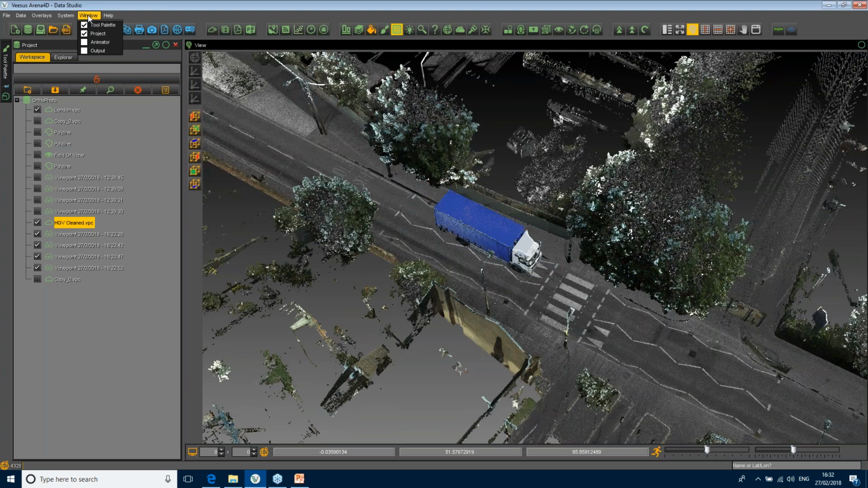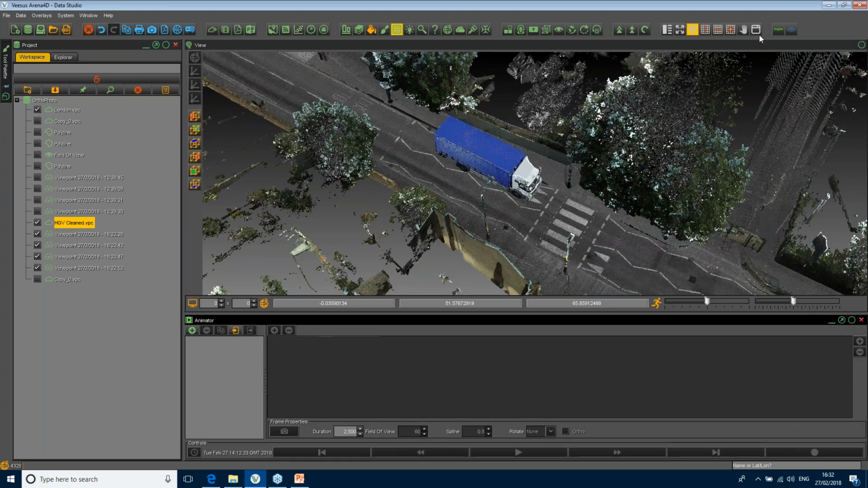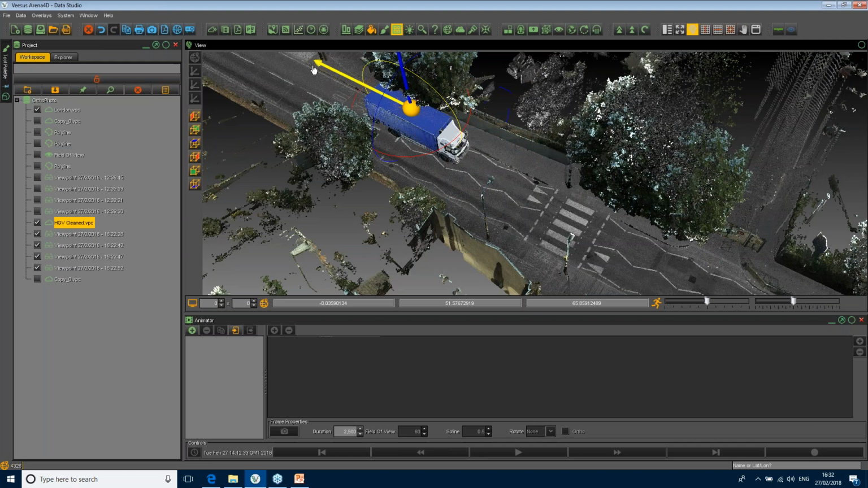So I'm going to go to our window, get the animator up. So this is our animation window. I'm going to get our position tool. Make sure the truck is highlighted over here. Hit the position tool. And I'm just going to move the truck backwards here slightly so we can start off somewhere. Now I'm going to make an animation.